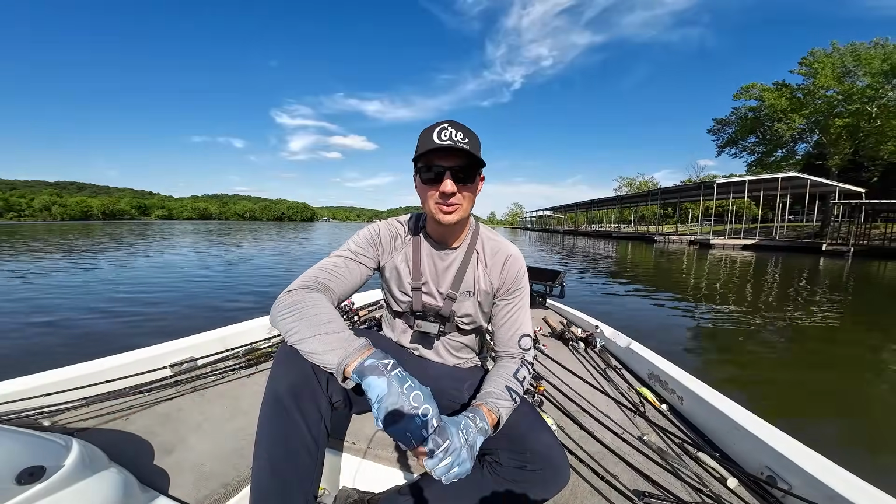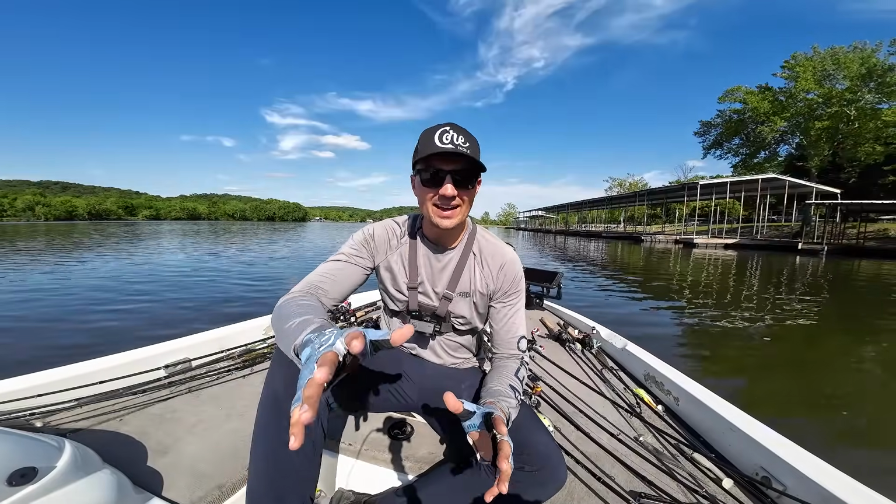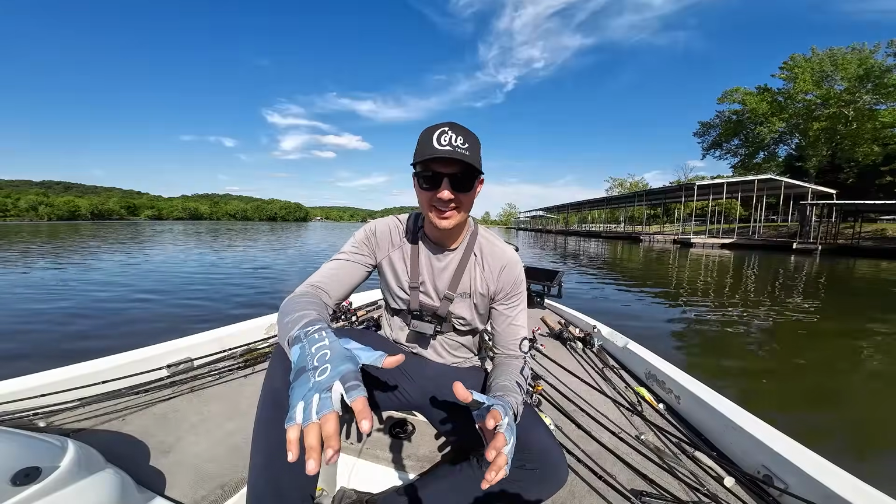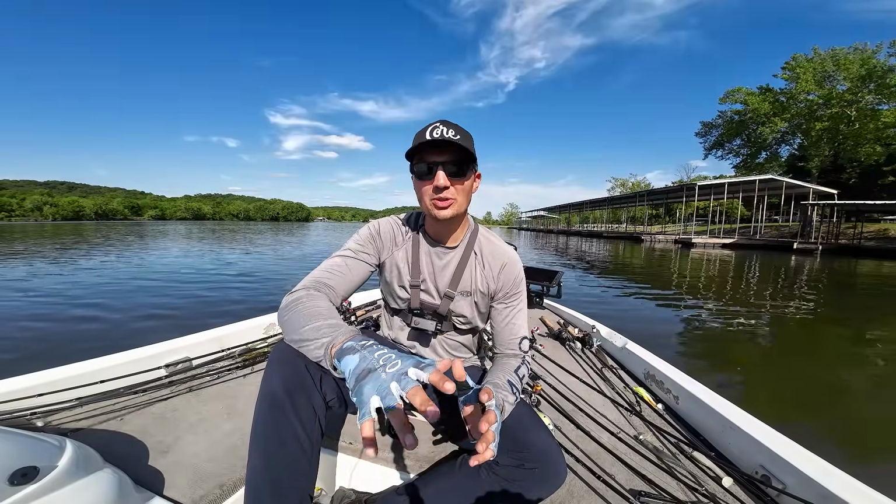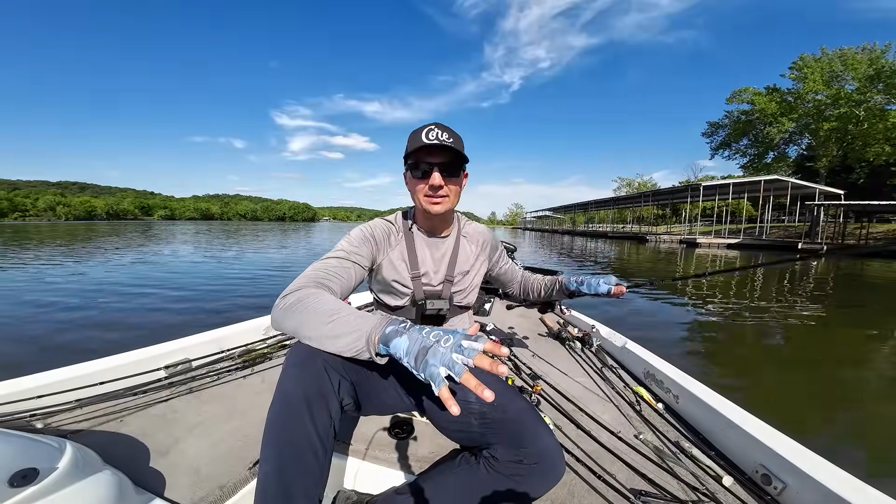That offshore bite, though, is something that can be really, really good this time of year, and I have had days where I caught 20 to 25 pounds in just a few minutes on Grand Lake in May, so I don't regret going after those offshore fish. I just was a little bit ahead of them on those main lake schools.